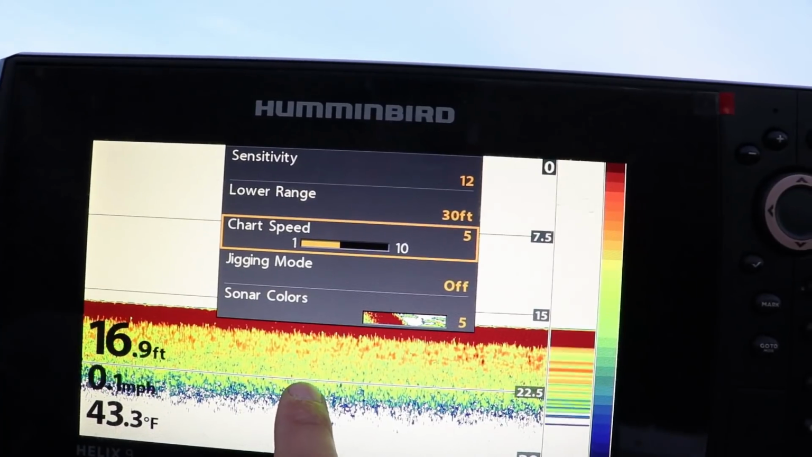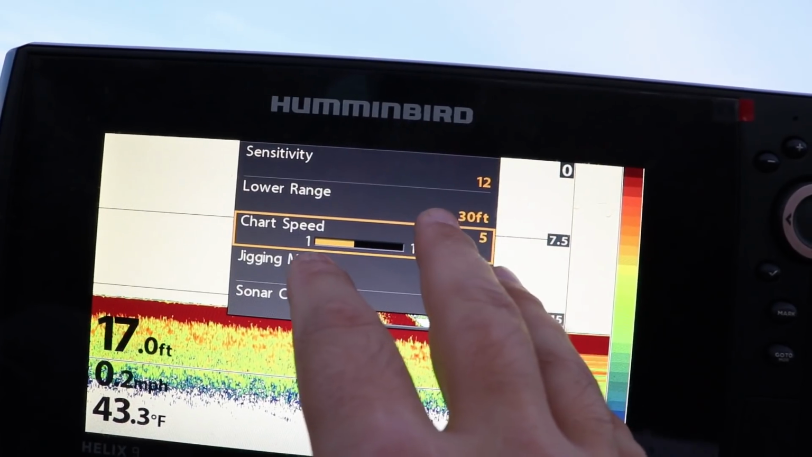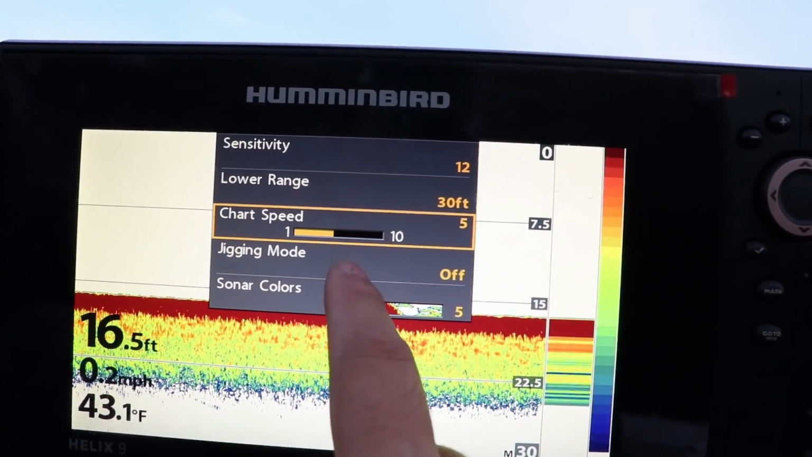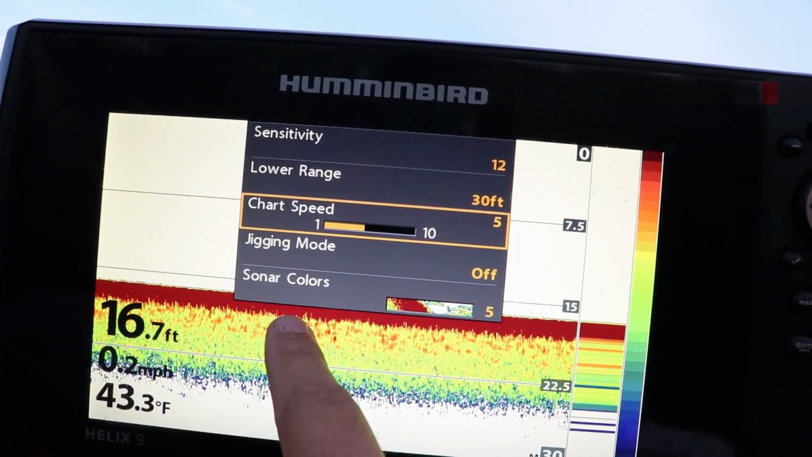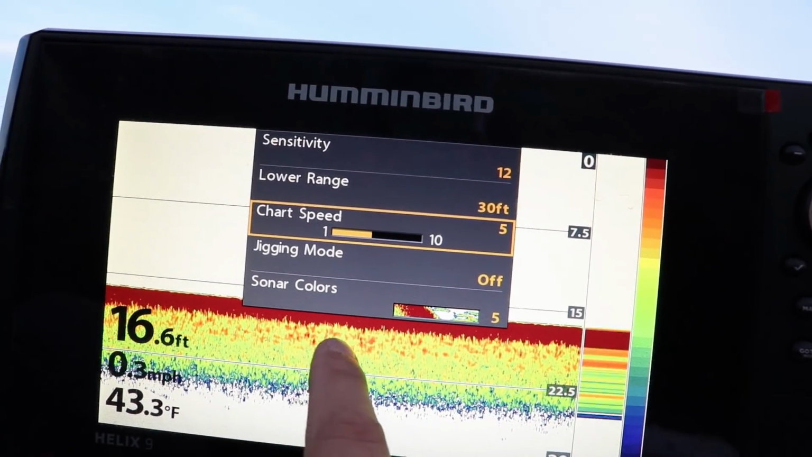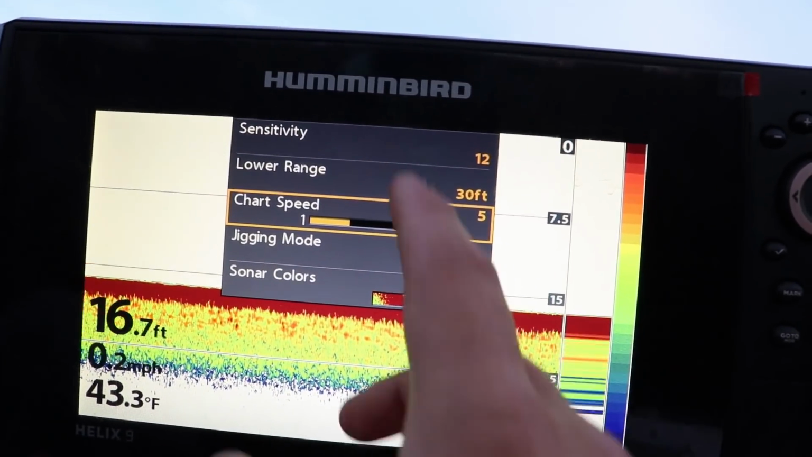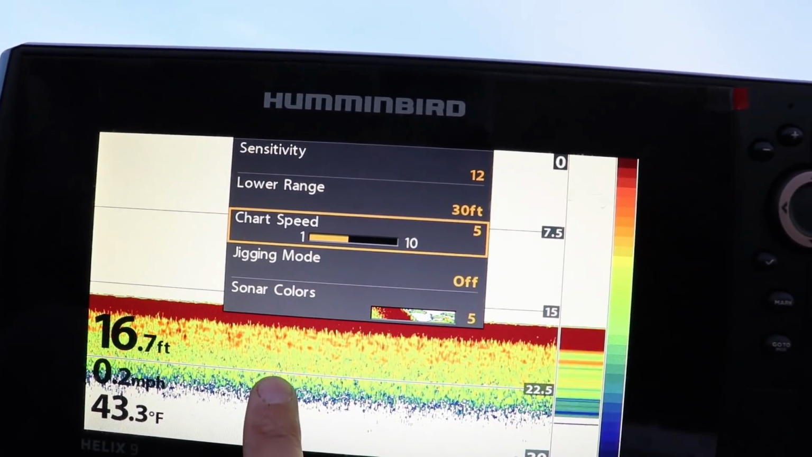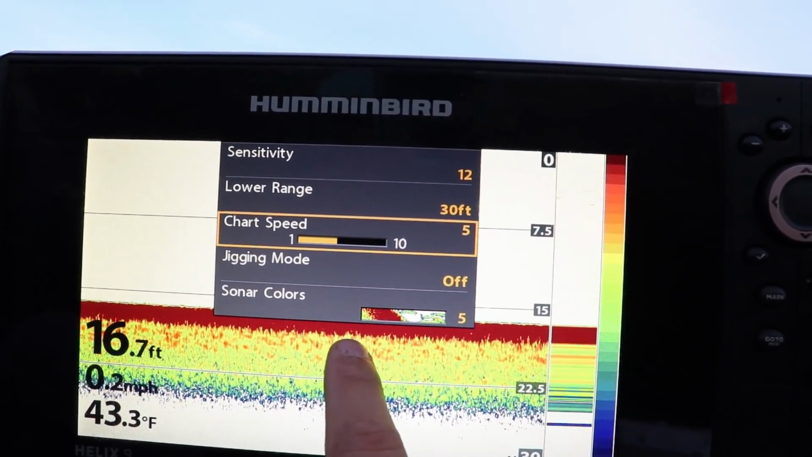of trying to give people some advice on how to get a better picture. I don't think there's actual scientific evidence matching the mathematics of your chart speed, which is your kilohertz showing up on your sonar, versus how fast you're going in miles per hour. So the best bet is to try to match it, round up by 1 or 2 miles an hour, and you should get a fairly clear image.